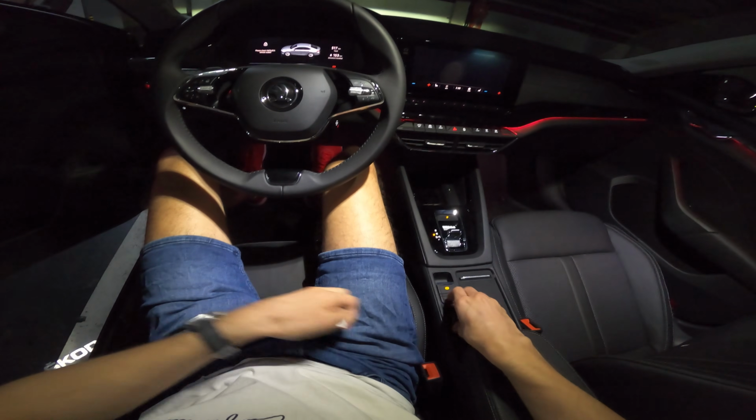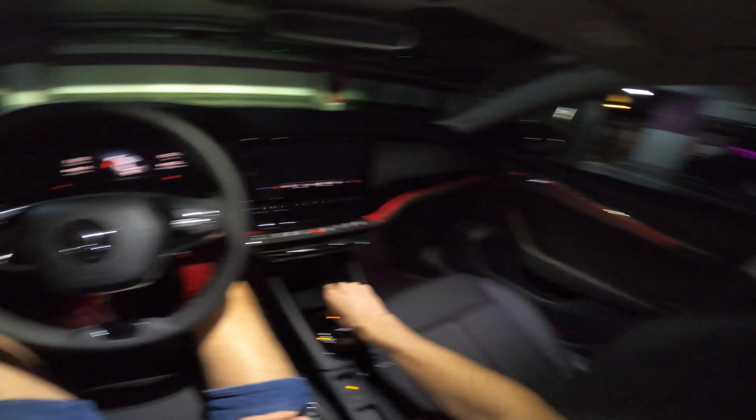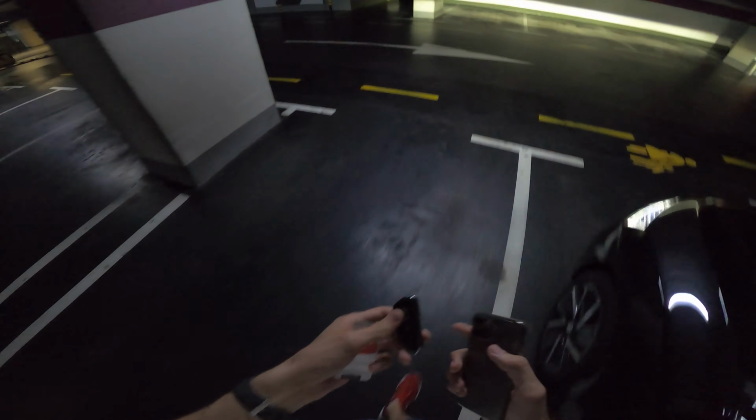Of course, don't forget your key, don't forget your phone. I'm sorry, it's very noisy in the garage. When you open, this always turns to red color so the cars can see you.